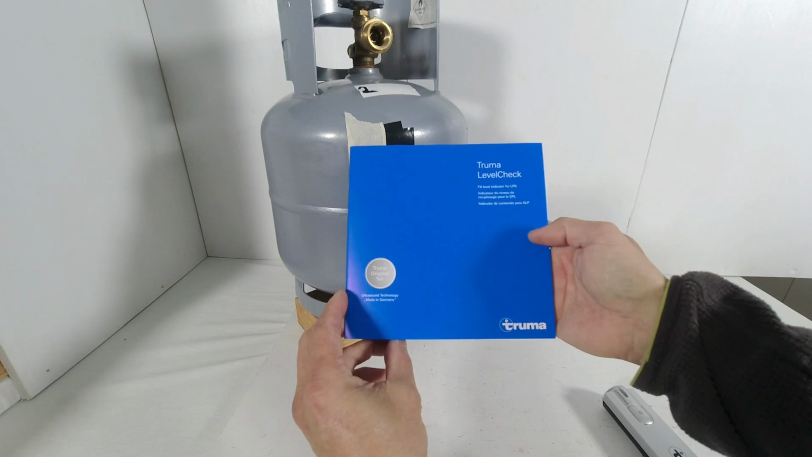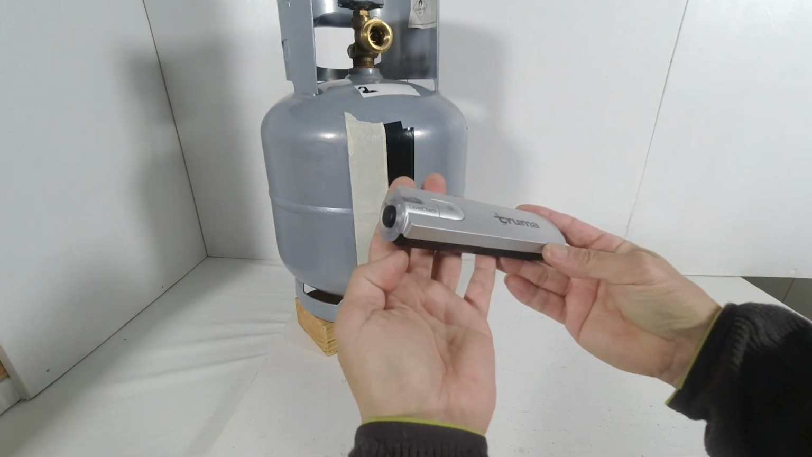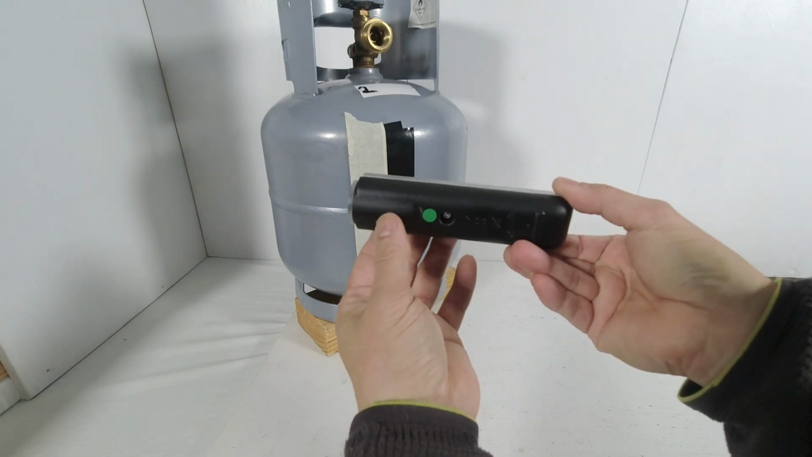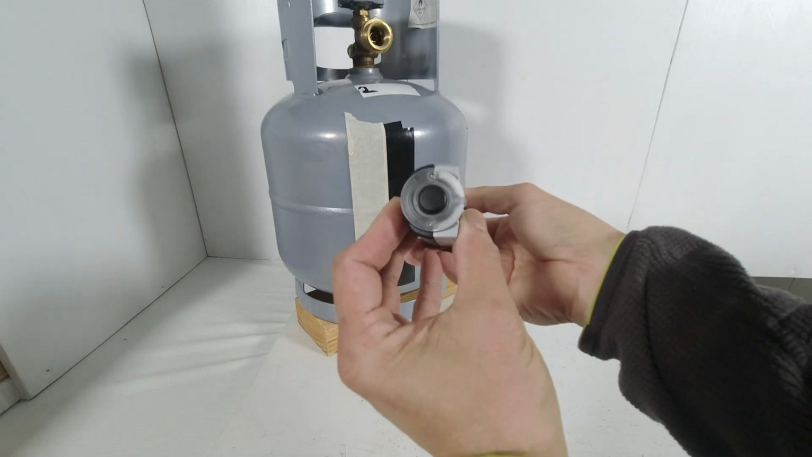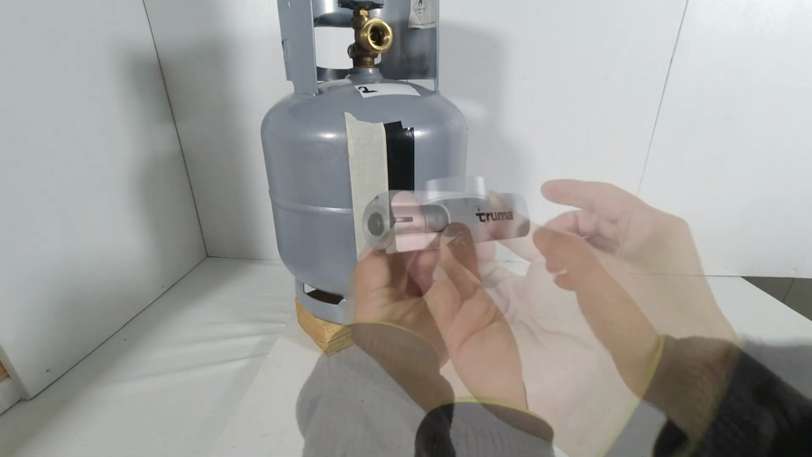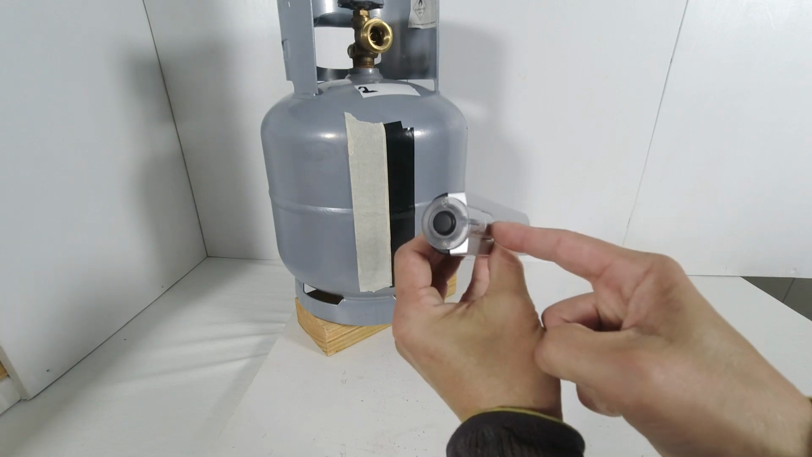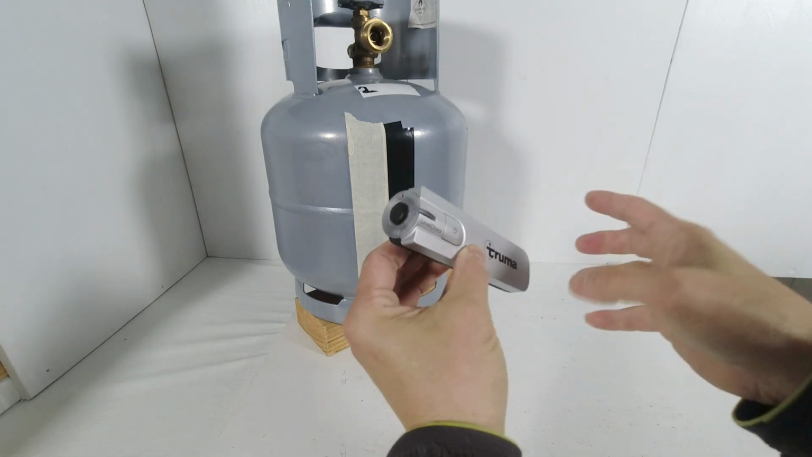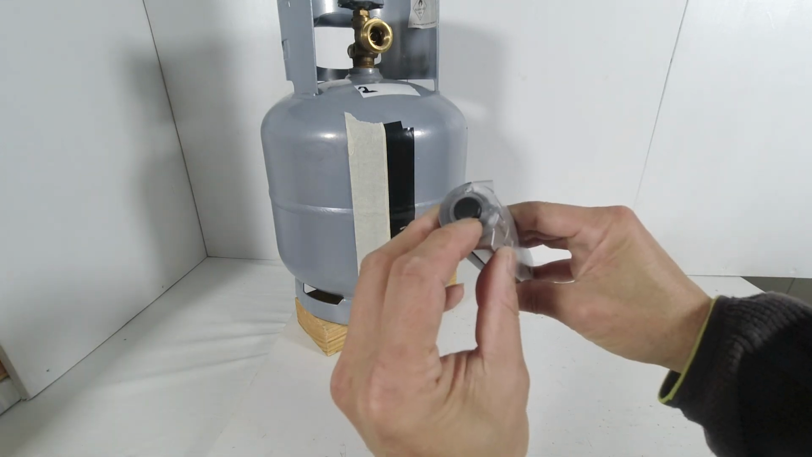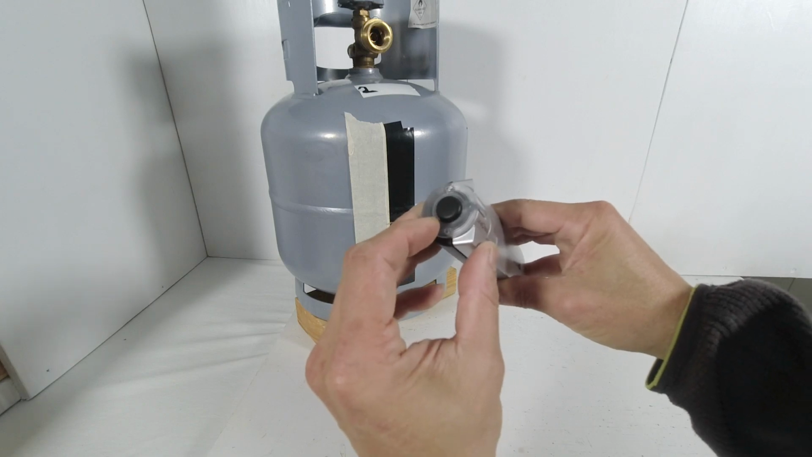This is the user manual. Here is the TRUMA gas level checker. It has a button here to turn on the LED light at the front. This black rubber cap in front is depressed when I push the instrument against the gas cylinder wall.